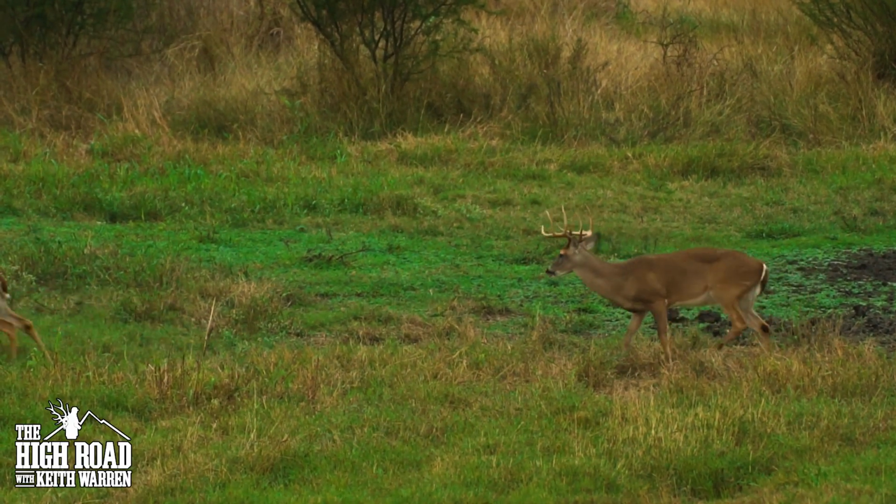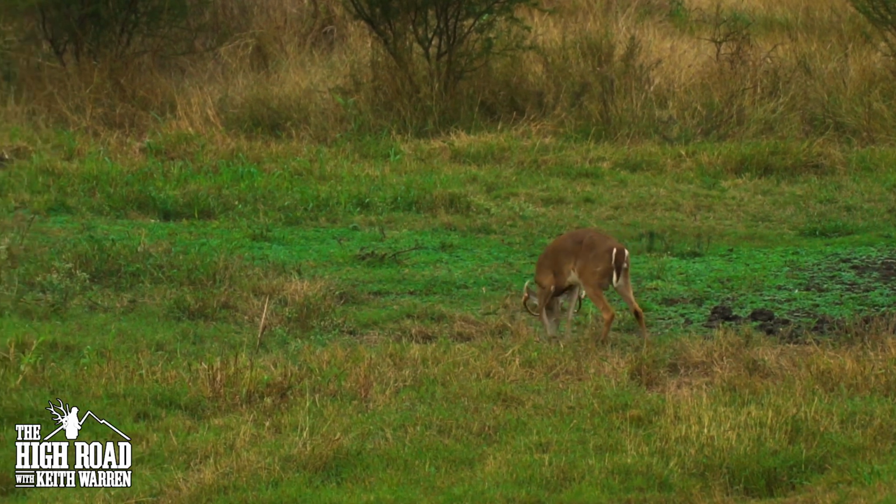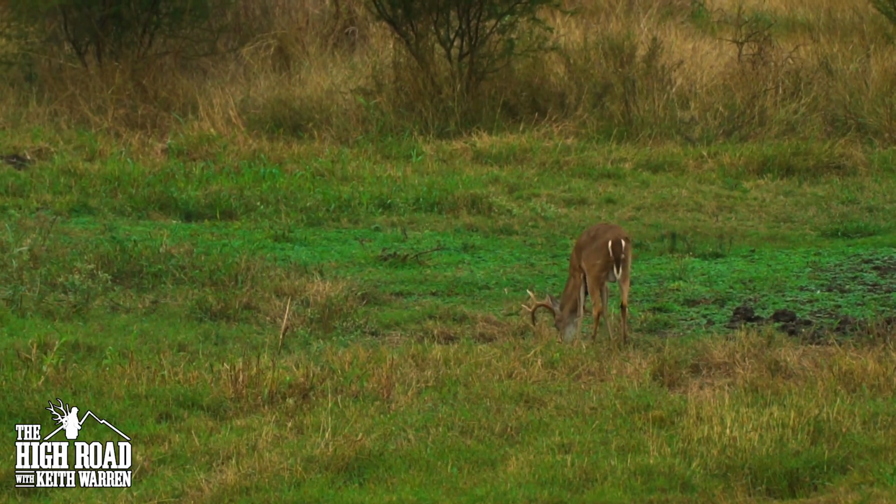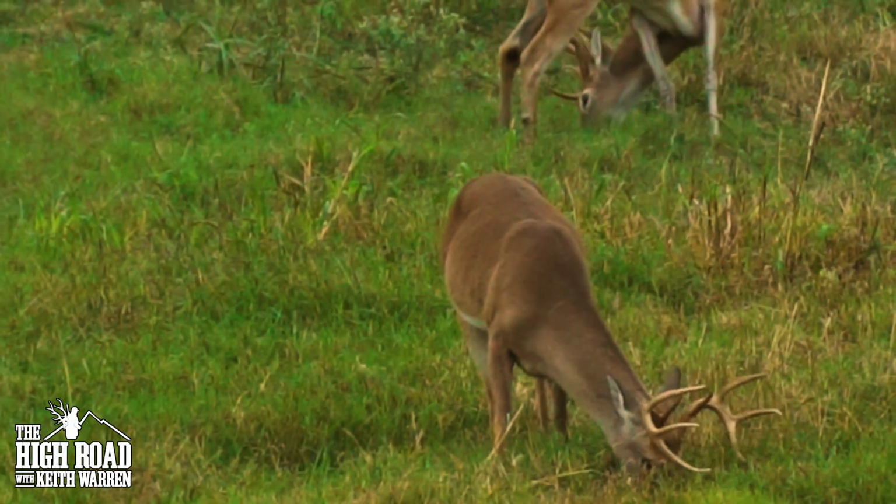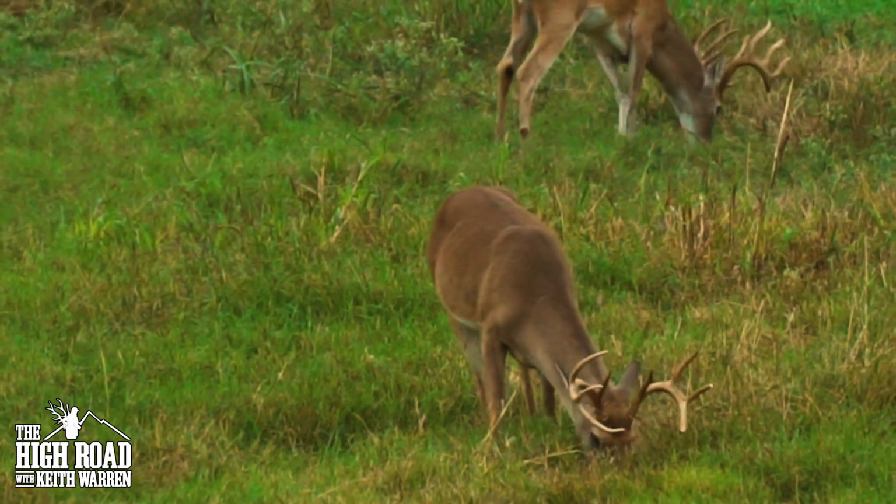Now the other deal is you can look at this deer's attitude. First of all, he's bowing up to everybody else and he looks pretty pissed off, and you can tell that when he walks in, he's the one running the show. So that guy, he's the one that's gotta go. So that's the one I'm gonna shoot. I need that other buck to clear.